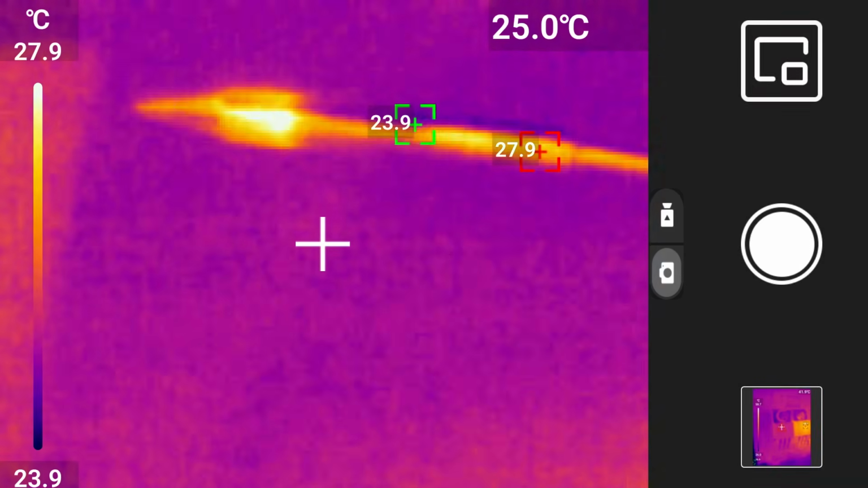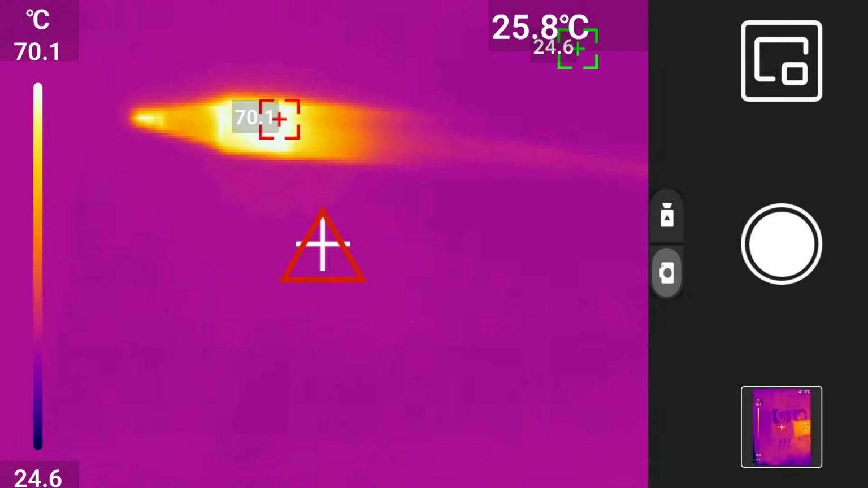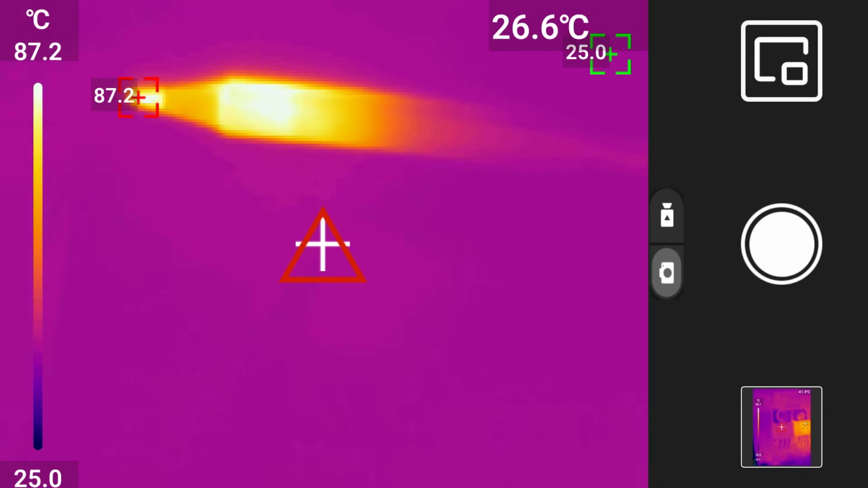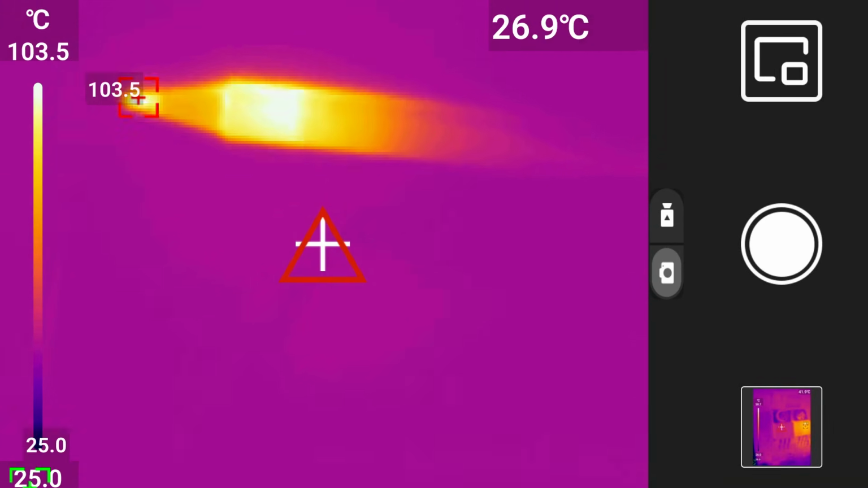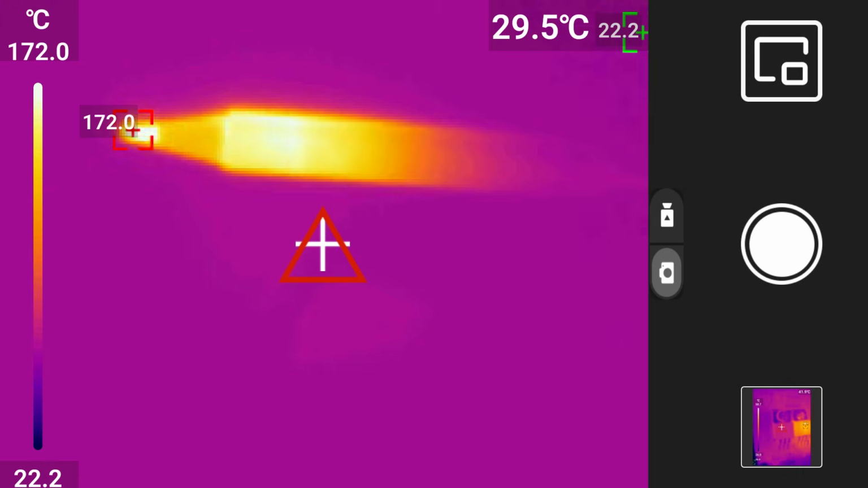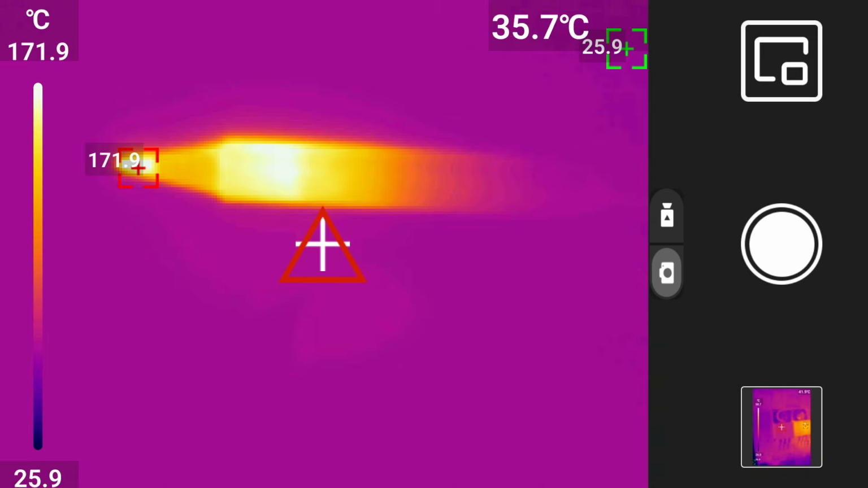All right, let's actually use the thing. First up, my soldering iron. At its lower operating temperature, the tip shows up as a clean, bright yellow. Crank it up higher, and you can watch the thermal gradient travel up the shaft in real time. Accuracy compared to my contact thermometer, only a few degrees off. At this price point, that's genuinely impressive.